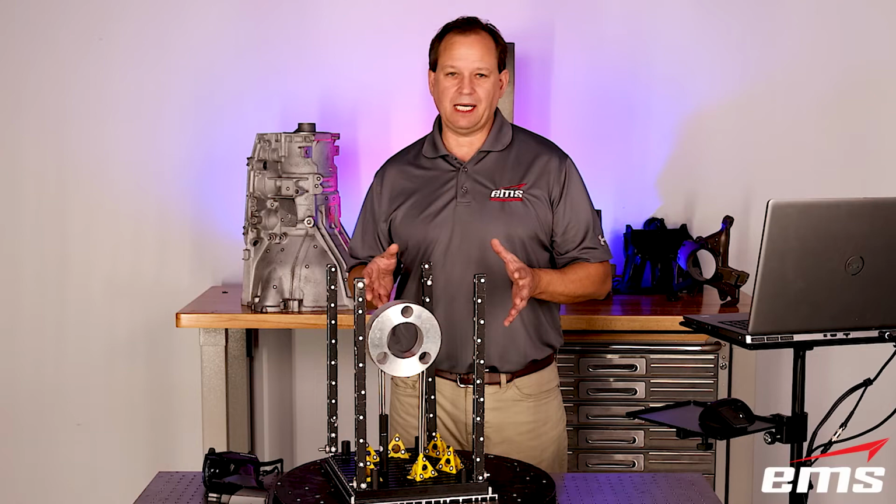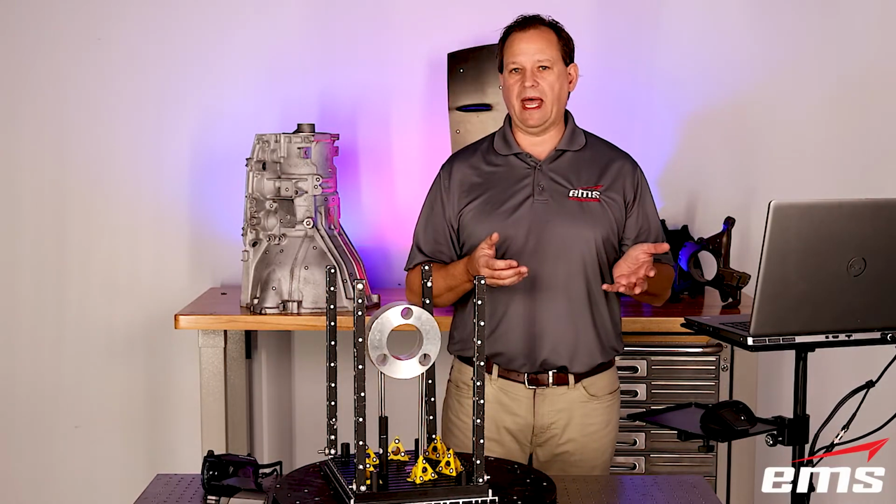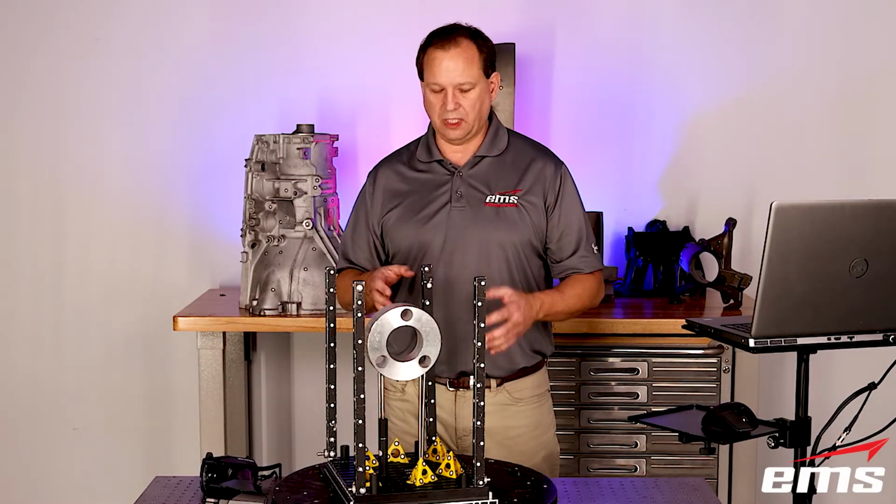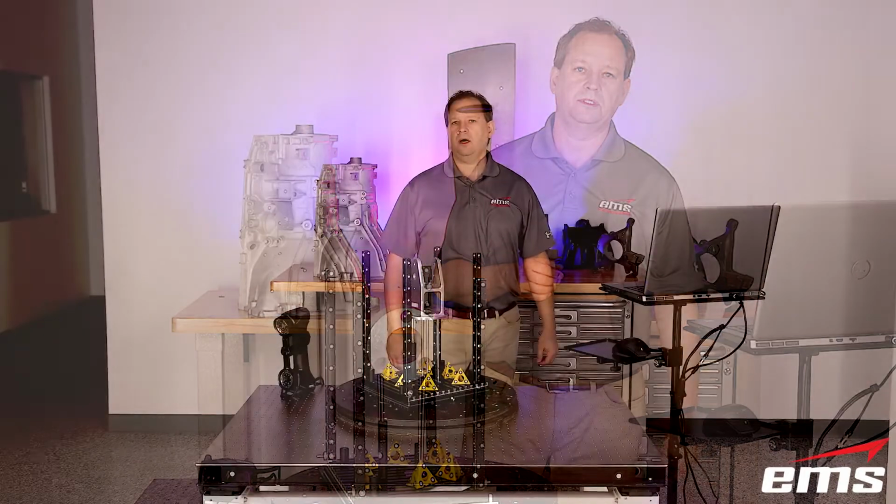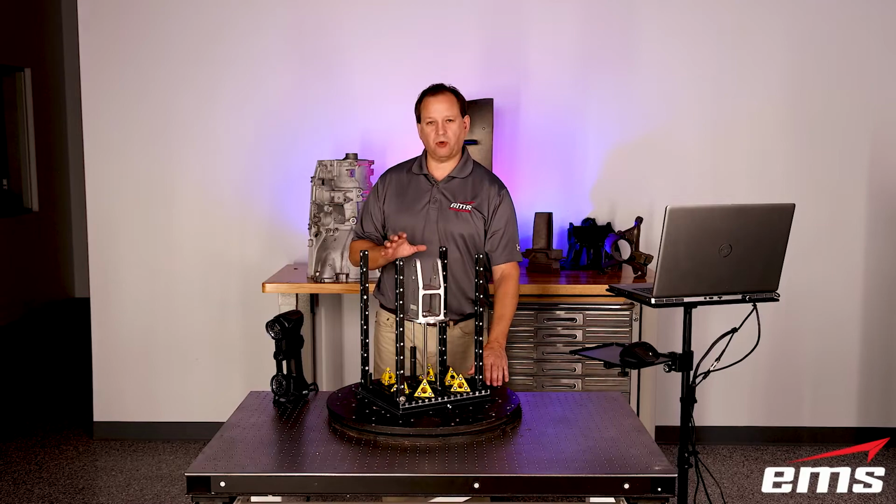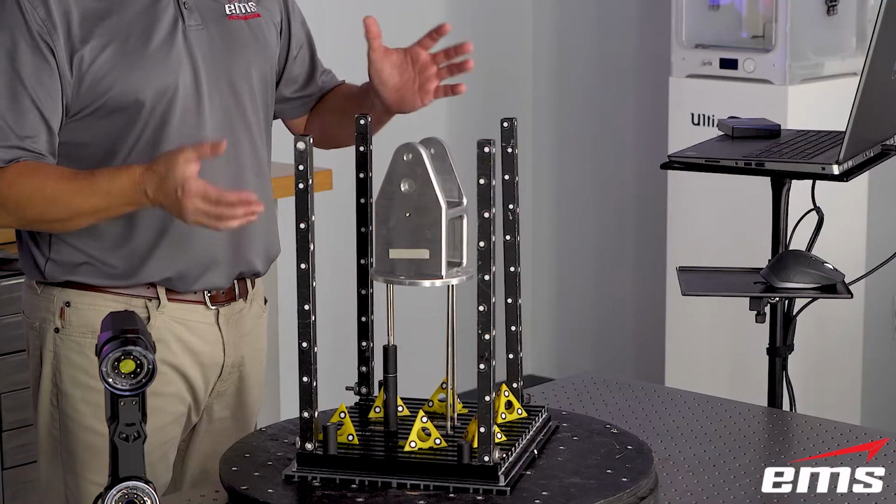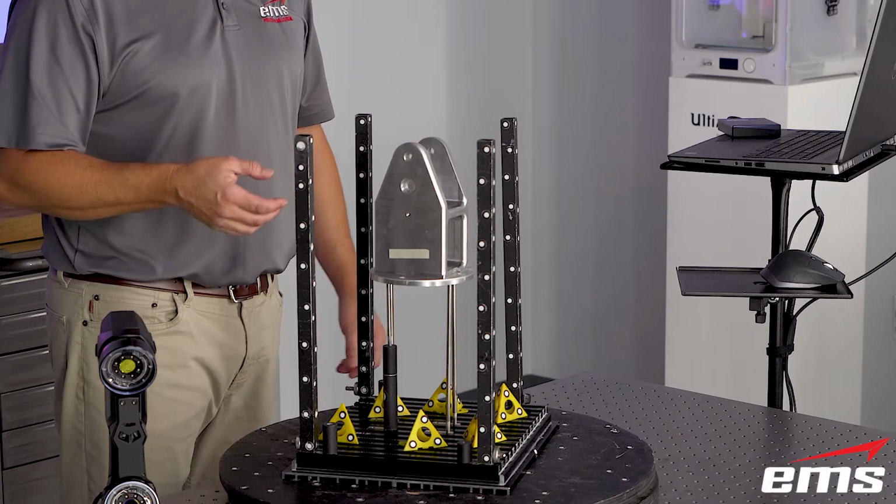So we'll set up one more part, a part with a little more complexity, and we'll run that one just to show. Hopefully you get the idea of what you can do with a 3D scanner, even on simple machine parts. All right, so I've got this bracket here, and this part's a little more complicated. But the beauty is the same fixture, the same setup, everything I've done will work just great for this part, or really any part of this size.